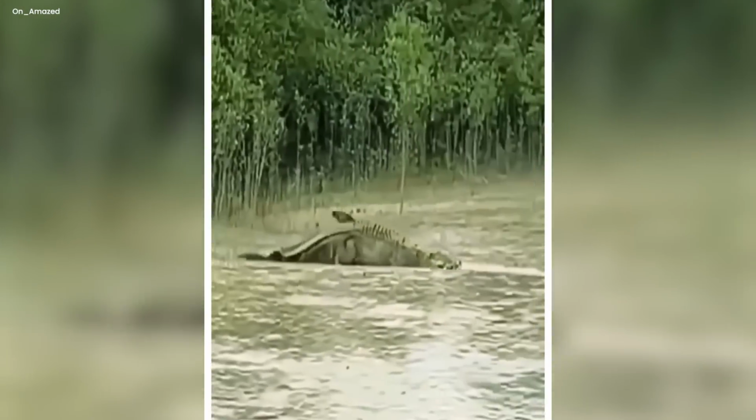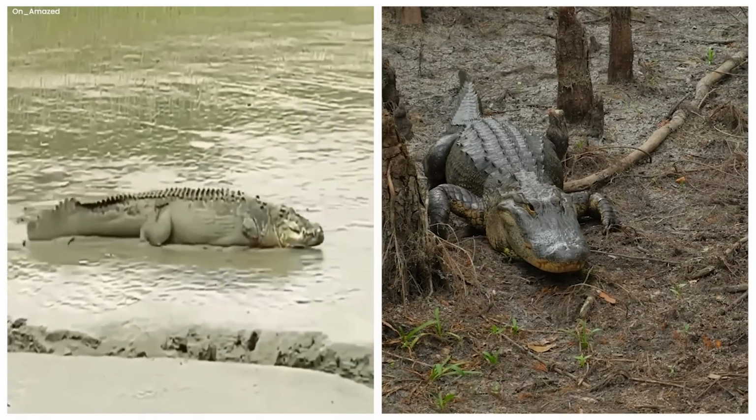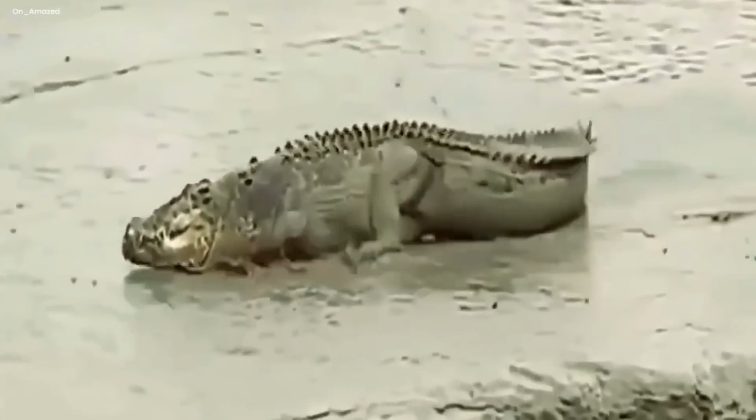But the most peculiar and creepy thing seen was that it seemed to be missing the front limbs of this creature, or being. This creature was very rare. It also looked like an alligator, but it was on the sandy ground. Its powerful tail was shaking and rubbing on the ground as it moved forward.